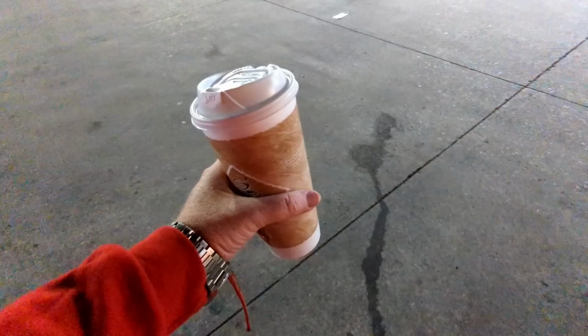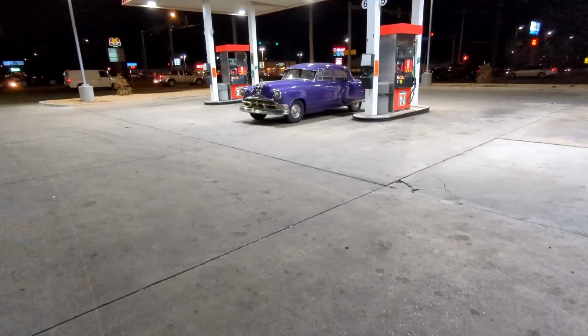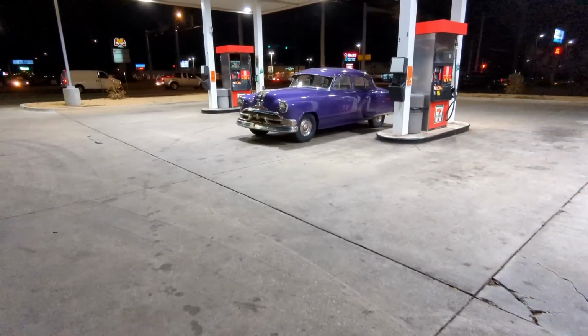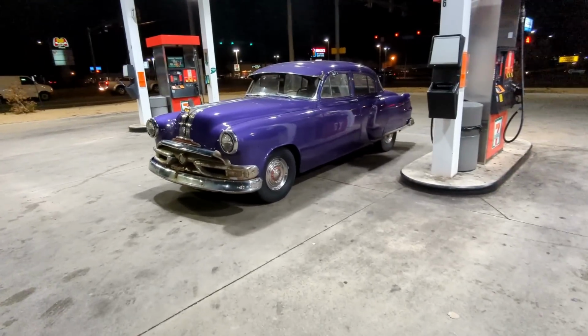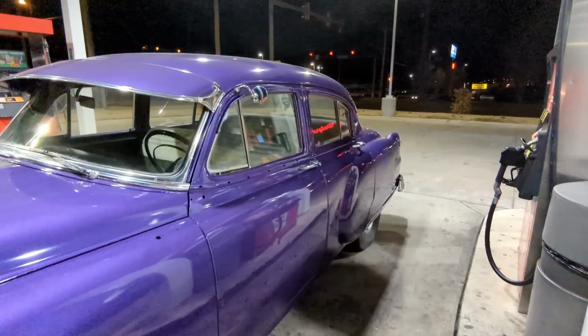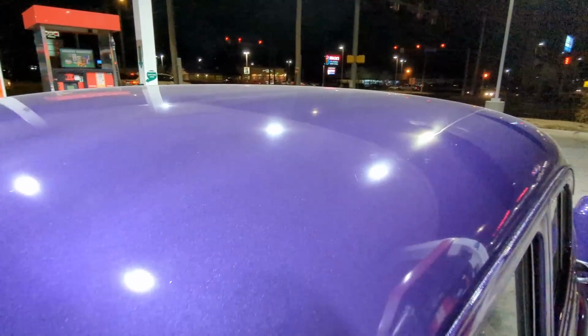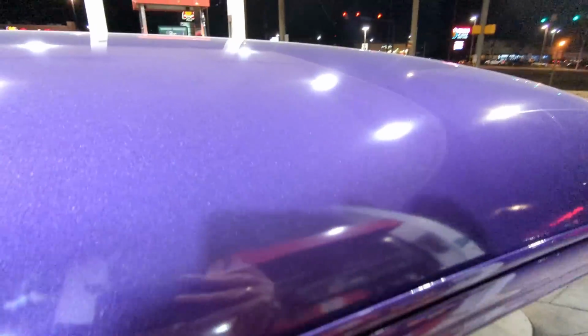All right, guys, so we got our coffee obtained. The Purple Heart is sitting here looking beautiful. Looks damn good at night, man. I'm not gonna lie to you. This thing looks like a monster. I can see the dust, though. Do you see the dust now on the roof and the other parts of the car? Look up top. You can probably see it. See how it's a little dusty? And you can see where I put my hands on it.